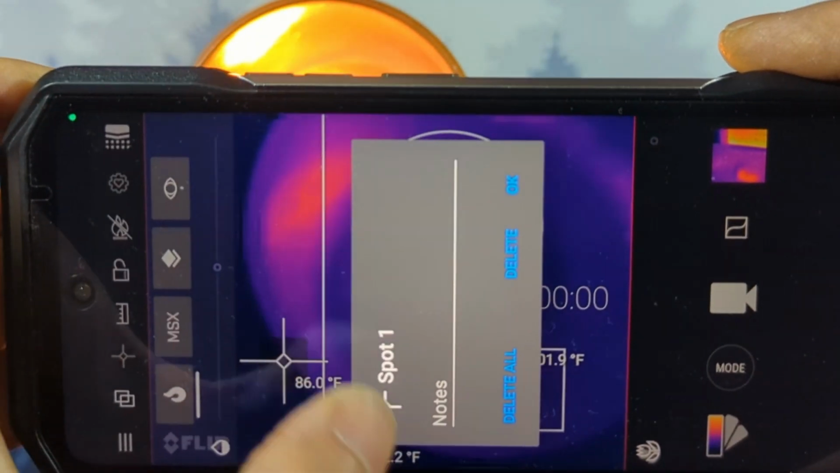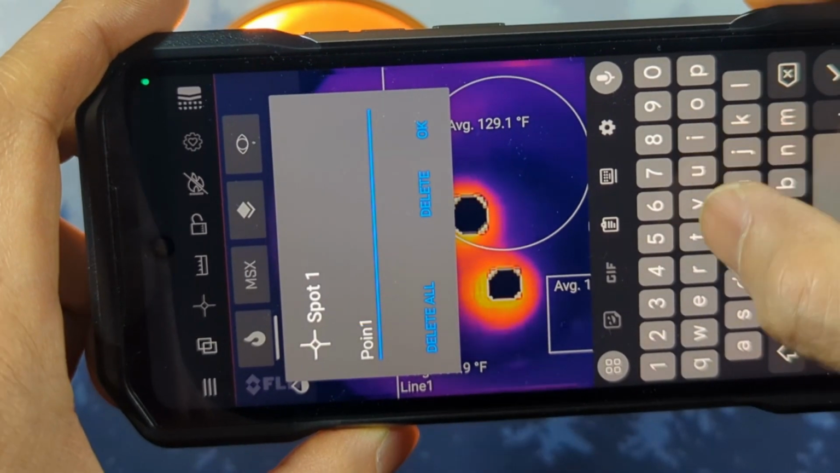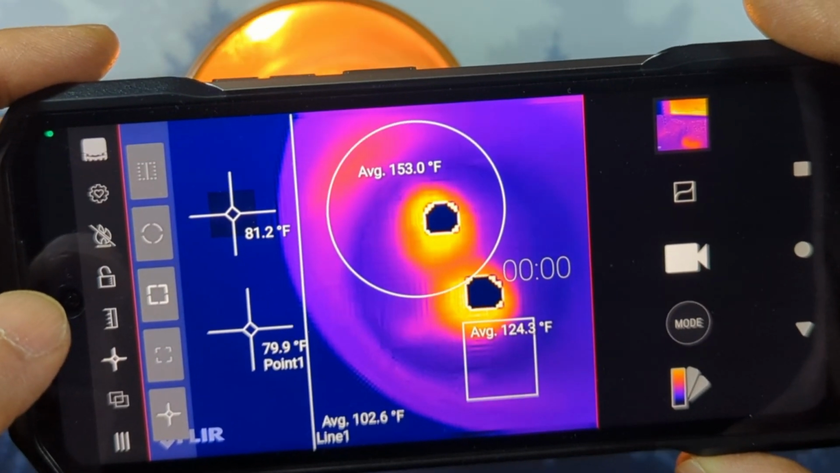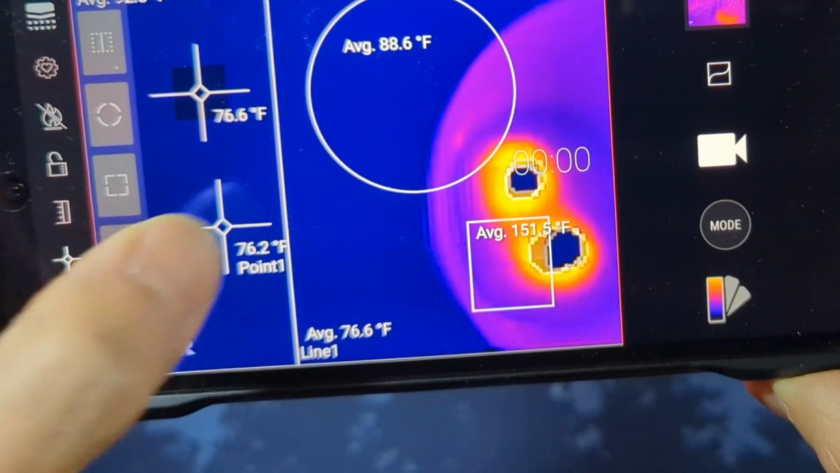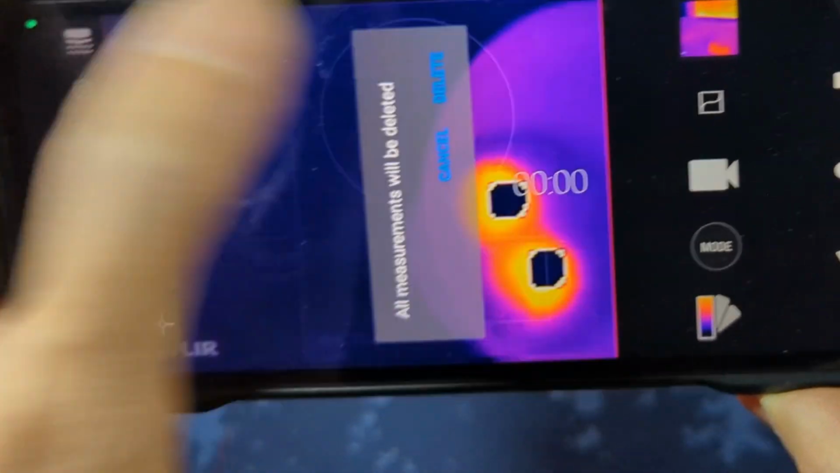You can long press each area or point of measurement and rename it. This would be useful for identifying objects if you're making a video or taking a photo. For the single point tool, you can add multiple points. However, the rectangular area and the circular area and the line, you can only have one of each. You can also remove one at a time or just delete them all.